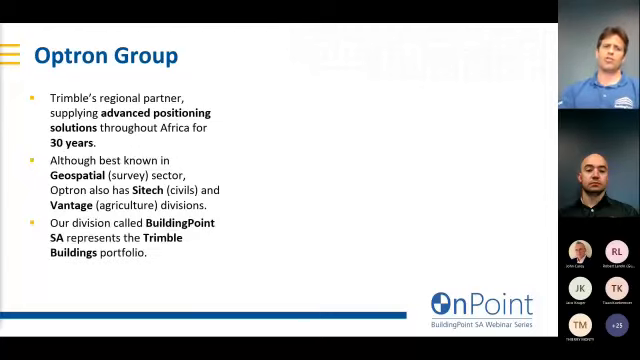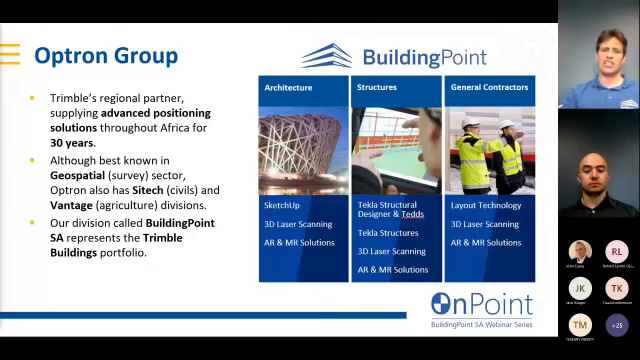Our division is called Building Point, and we represent the Trimble vertical buildings portfolio. We support and provide solutions to everybody operating in the architecture, engineering, and construction space. Our scanning, layout, and mixed reality hardware is specifically designed for efficient AEC workflows.